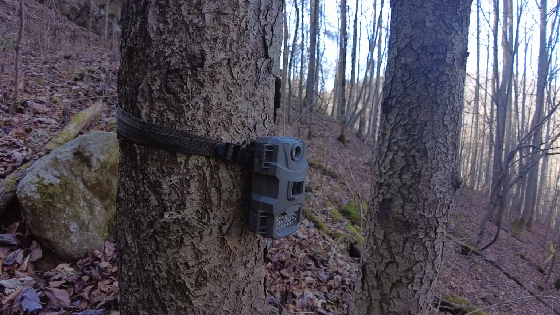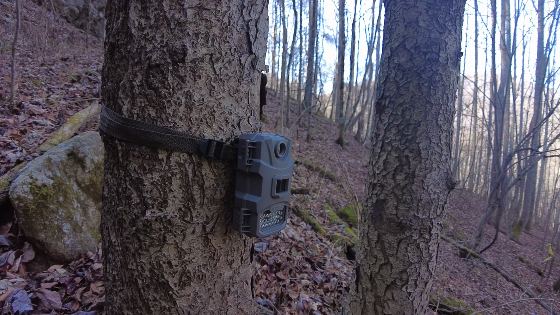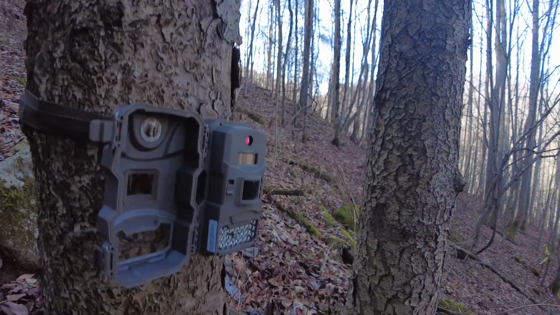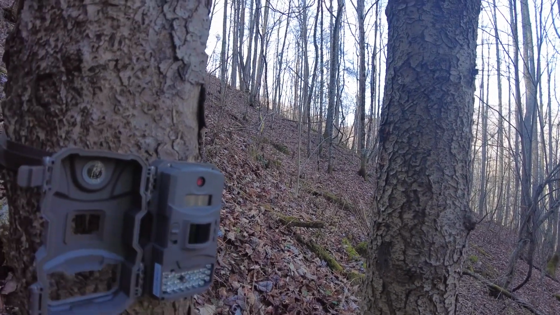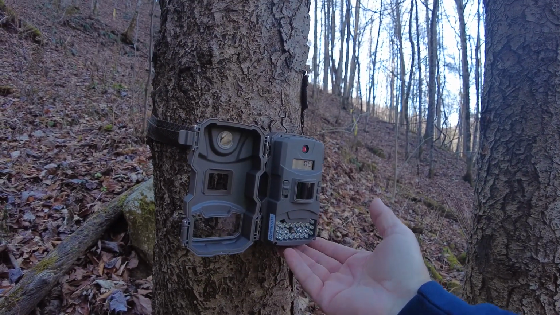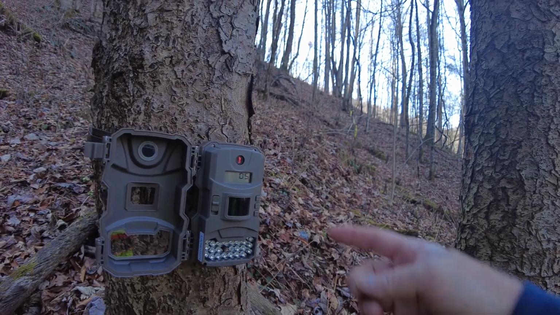So here it is on the tree. They say to put it up about 1 to 3 feet, depending on where you're going to shoot it at. Comes standard with a simple little lock. You just turn it on all the way up. All the settings are pretty much preset in the factory. You can mess around with them a little bit, but I didn't really see the need to.